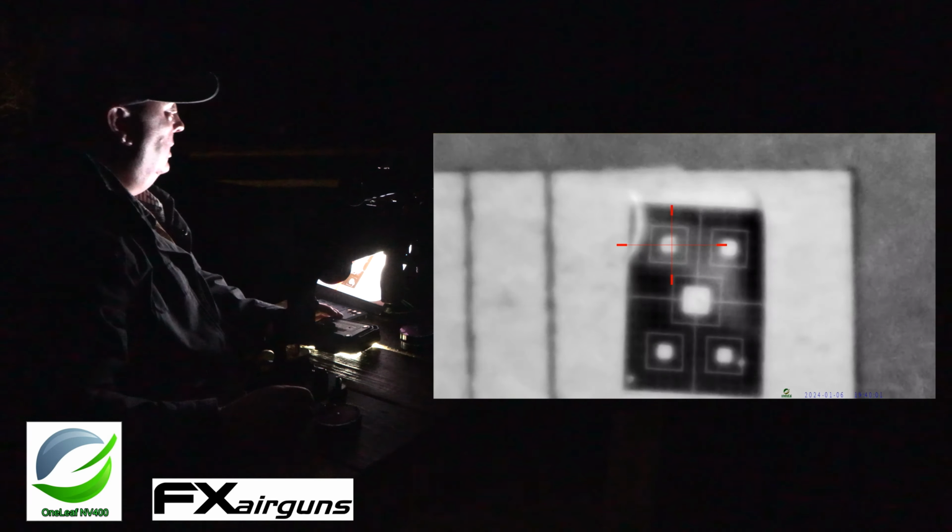Folks, I think I just hit 5 shots on target in pitch blackness down there. You know what? Let's walk down there and take a look.